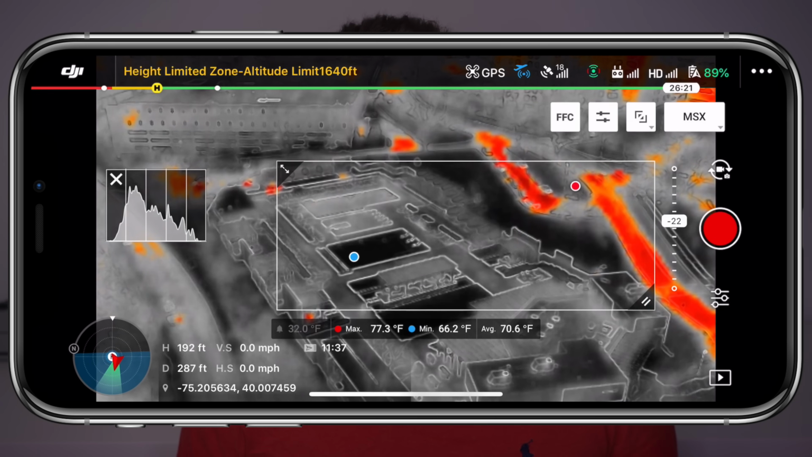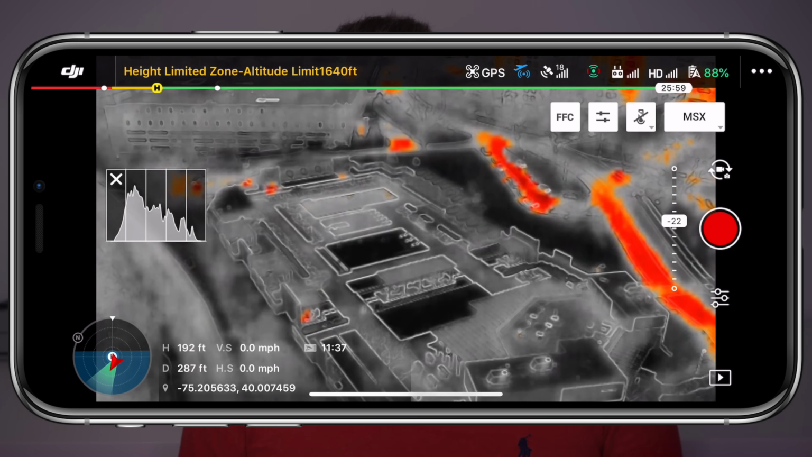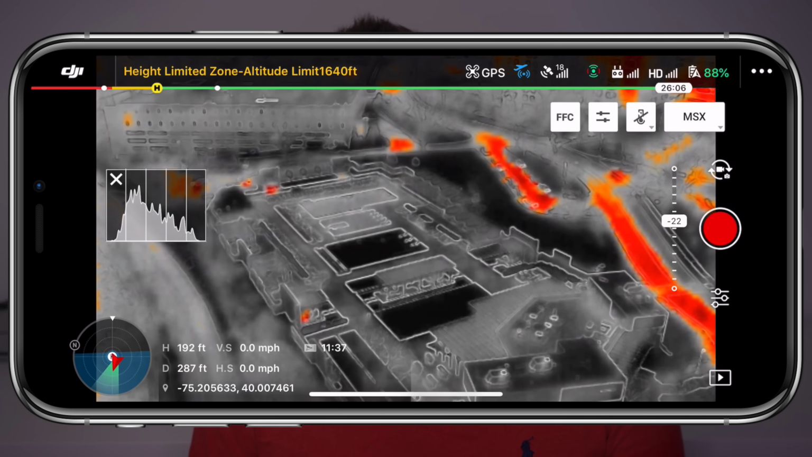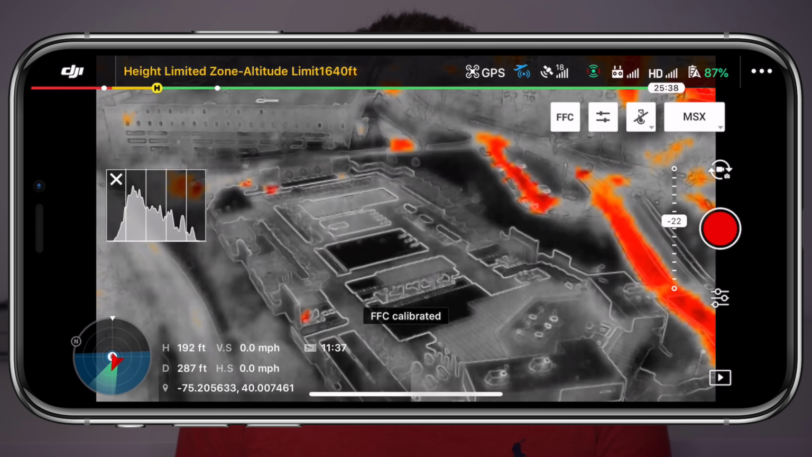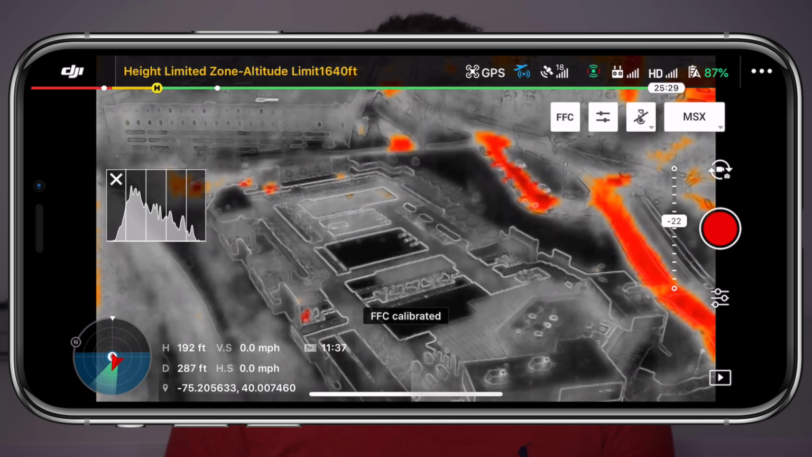The final icon on the home screen here, marked by the letters FFC, stands for Flat Field Correction, and as defined on FLIR's website, there's a shutter in between the camera's sensor and the lens. During FFC, the shutter presents a uniform temperature source to each detector element in the array. While imaging the flat field source, the camera updates the offset correction coefficients, resulting in a more uniform image after the process is complete. And now tapping this FFC icon will calibrate the image, thus optimizing the image quality, allowing changes in temperature to be easily seen.